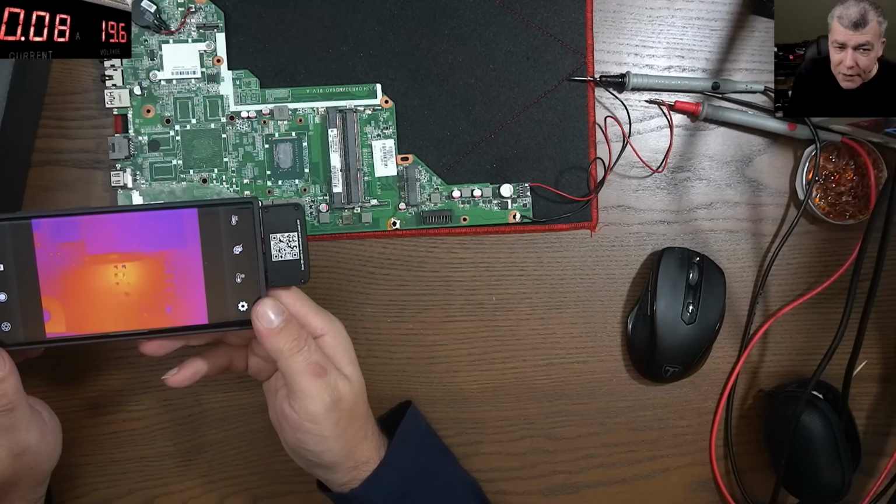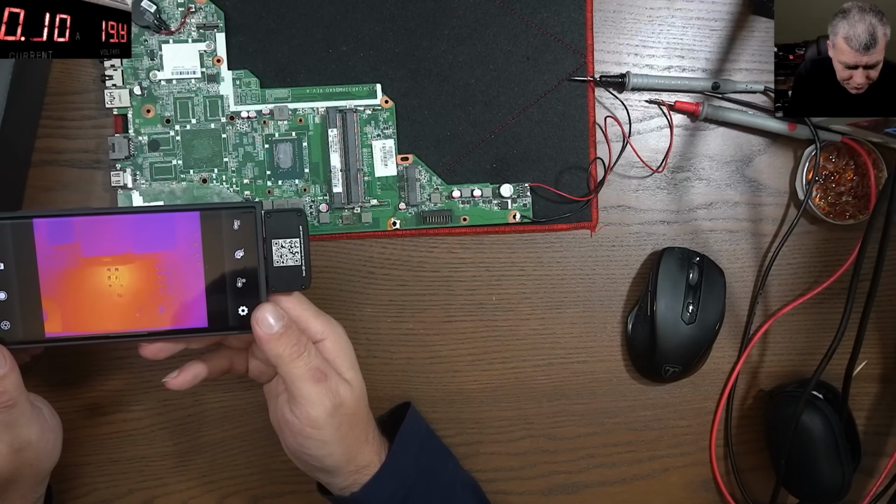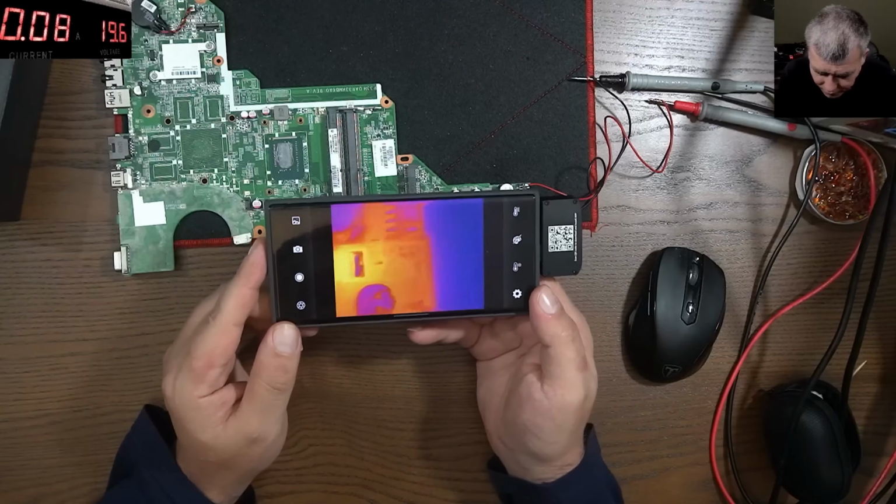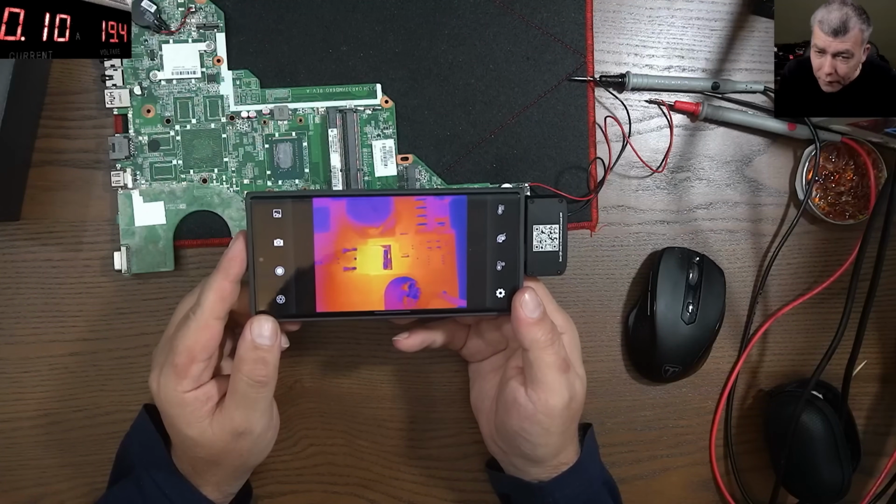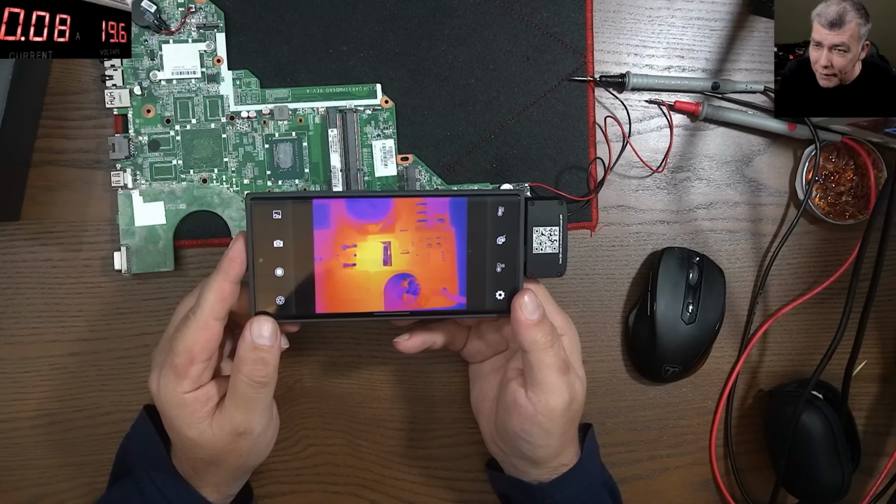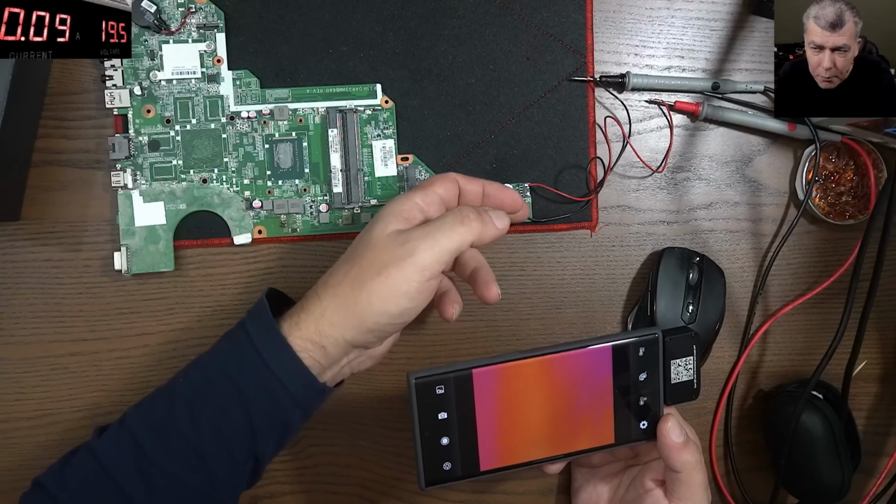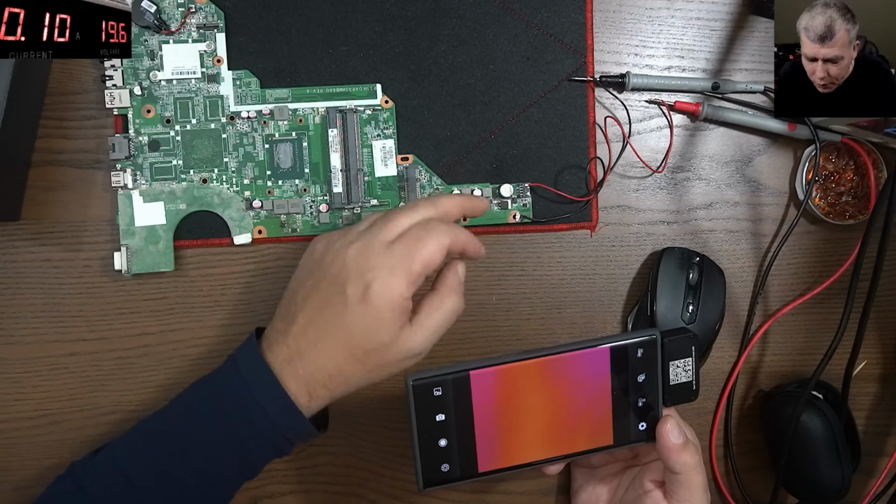So I can tell you exactly which capacitor is faulty from that row. Pretty amazing, right? And again, that's the MOSFET, which maybe you'll think is hot, but it's not. It's like warm, probably like 40 degrees. It's no more than 40.